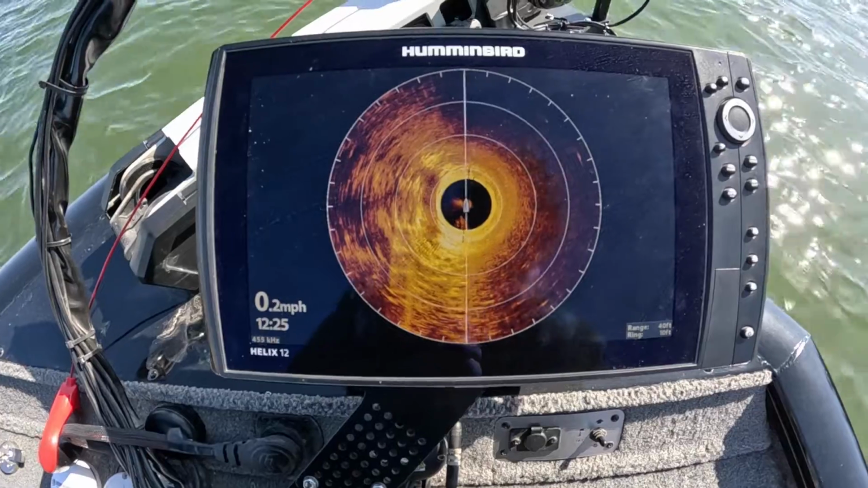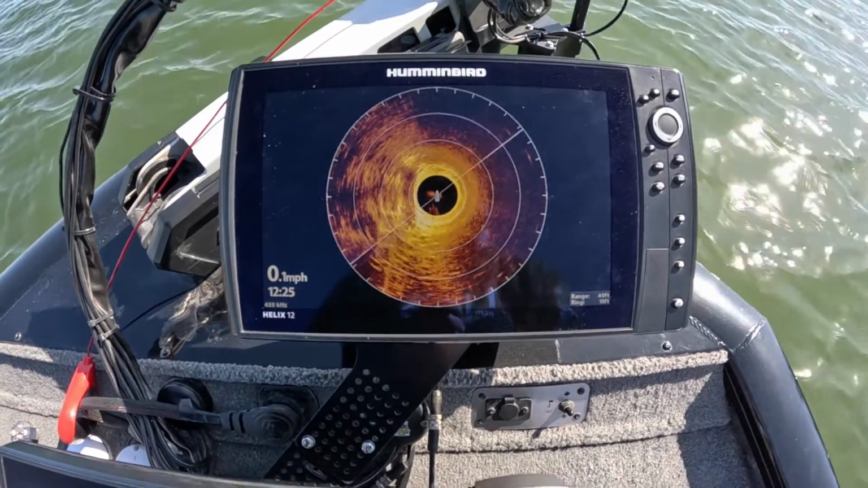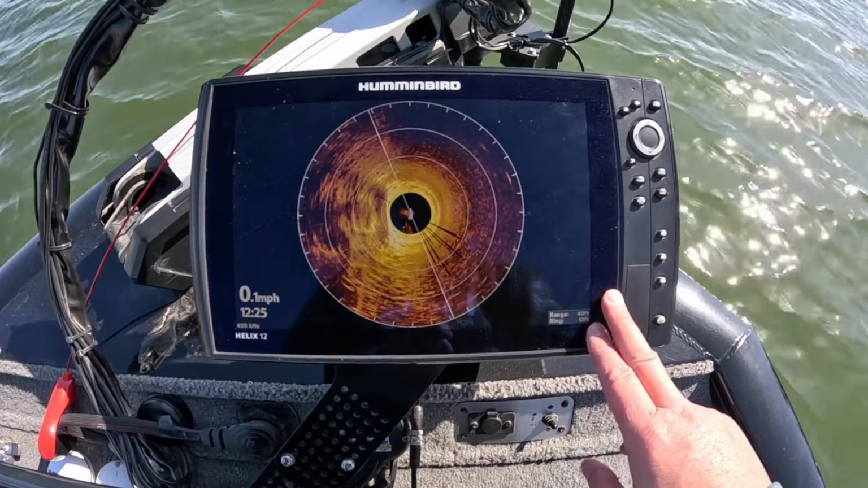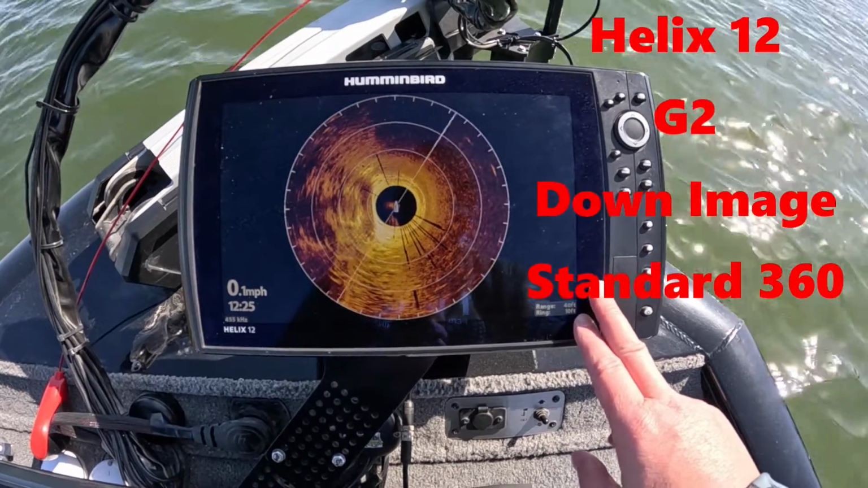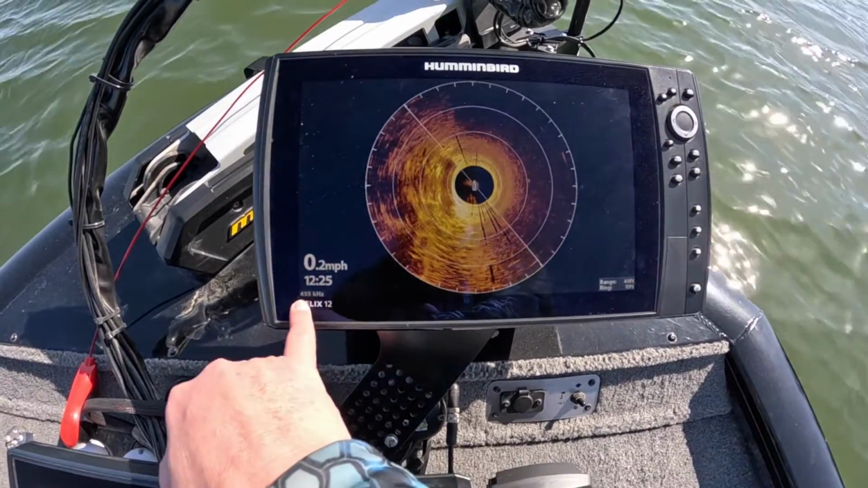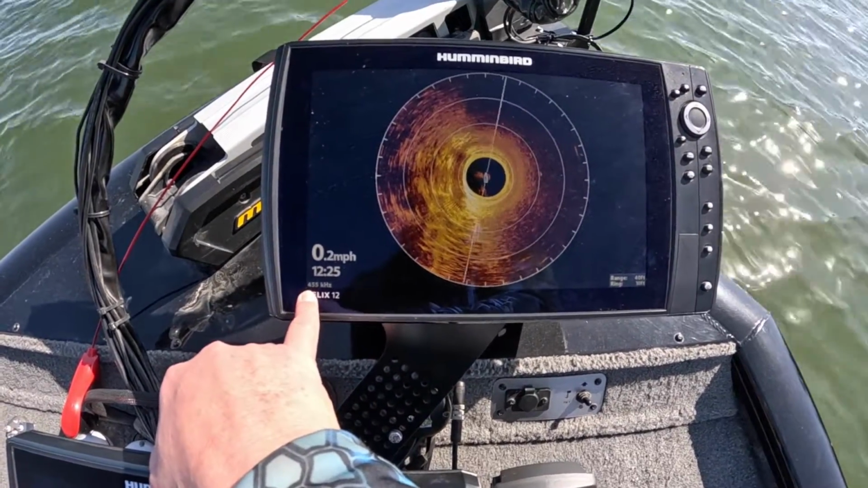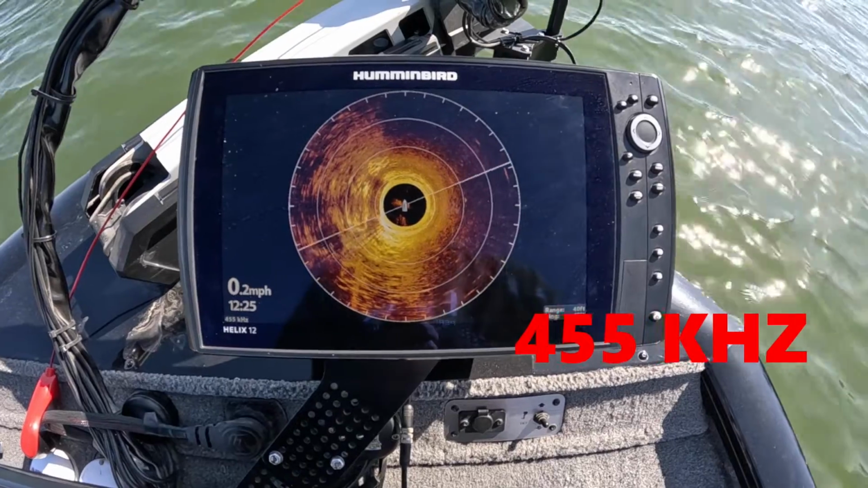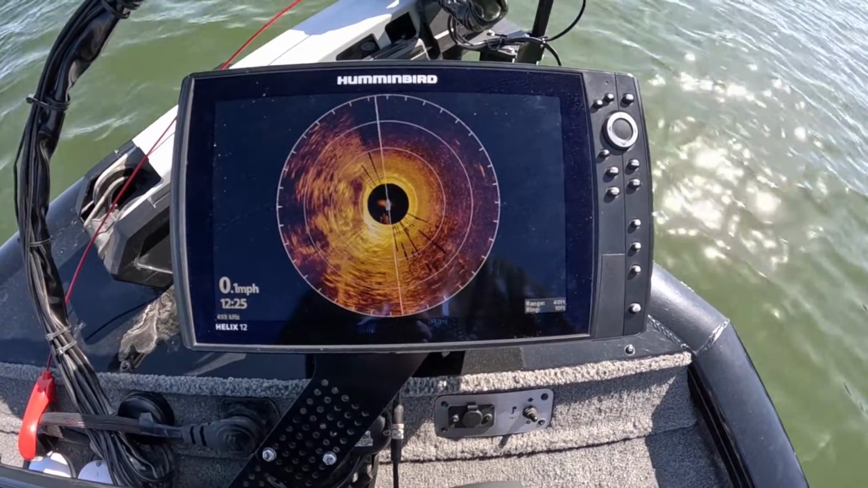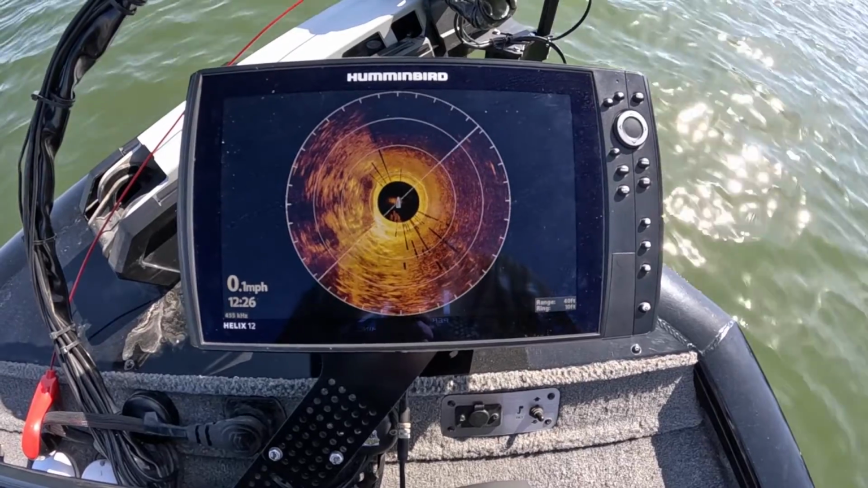If we move up to the Standard 360, this is a Humminbird Helix 12. This is a G2 Down Imaging. It is not a Mega unit. Right now the Standard 360 is at 455 kilohertz. As you can tell, the image is just not quite as good as it is on the Mega.